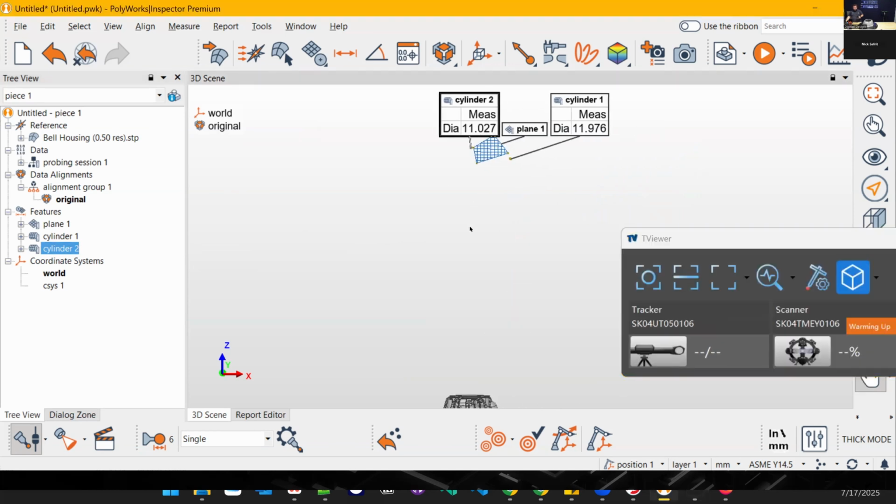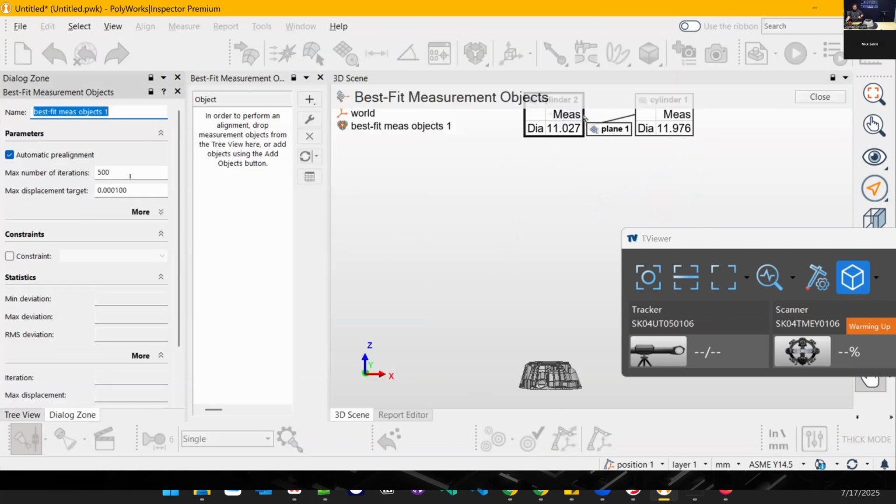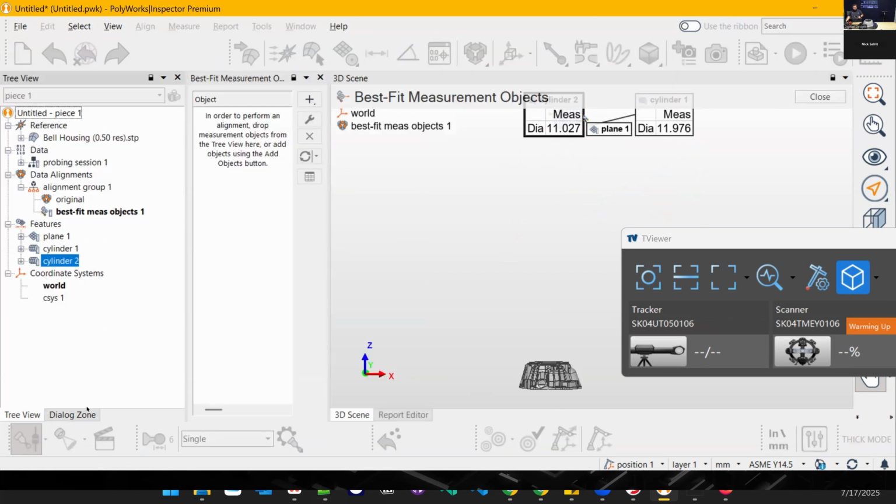But again, that's why they're up in space. We're in the TrackScan's coordinate system. We can try to do a quick alignment of those three features.